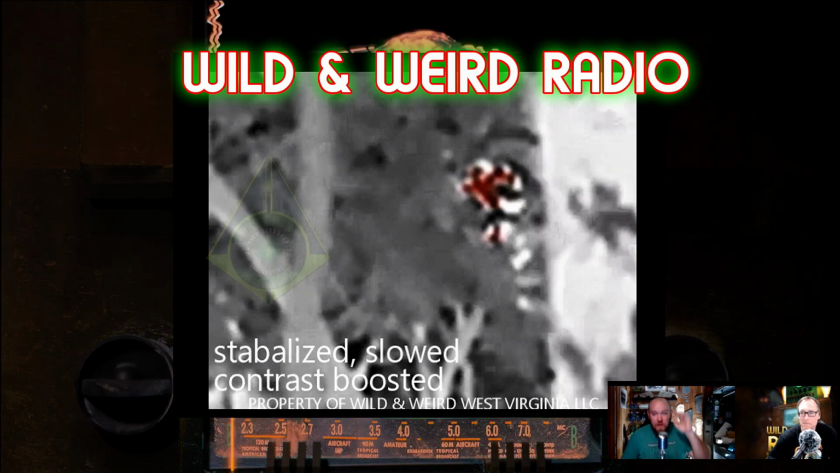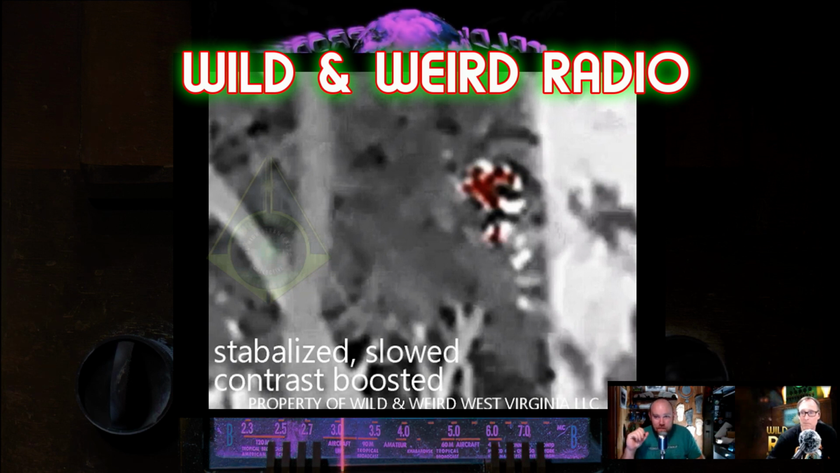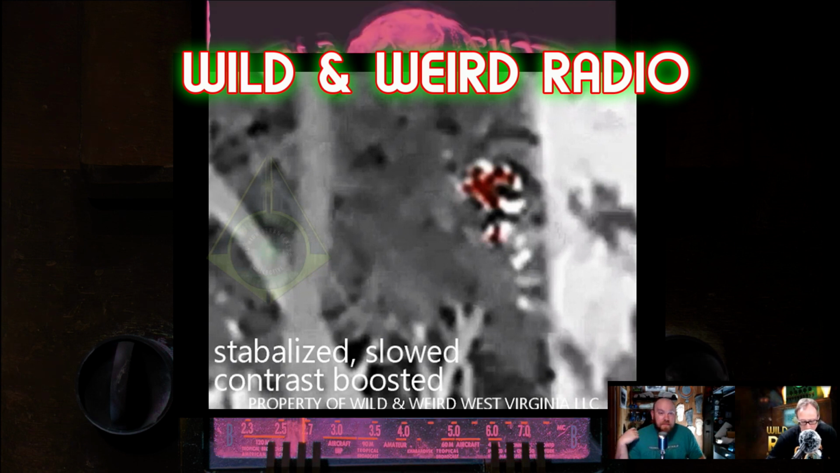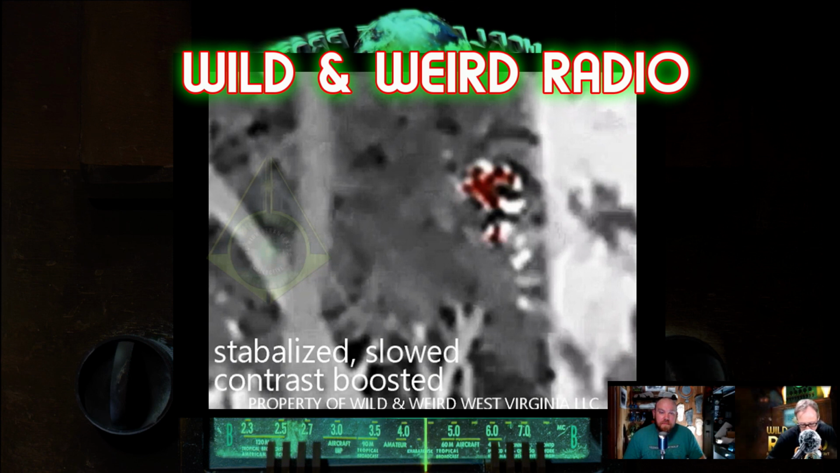So I turned up and I saw this blip moving and I went, nope, and jumped straight into the next mode so I could have it in white hot. Yeah, and I was watching it there on the tether as you did this. And as soon as it came into frame, it's like, oh, this is what a plane looks like. So I hit record.